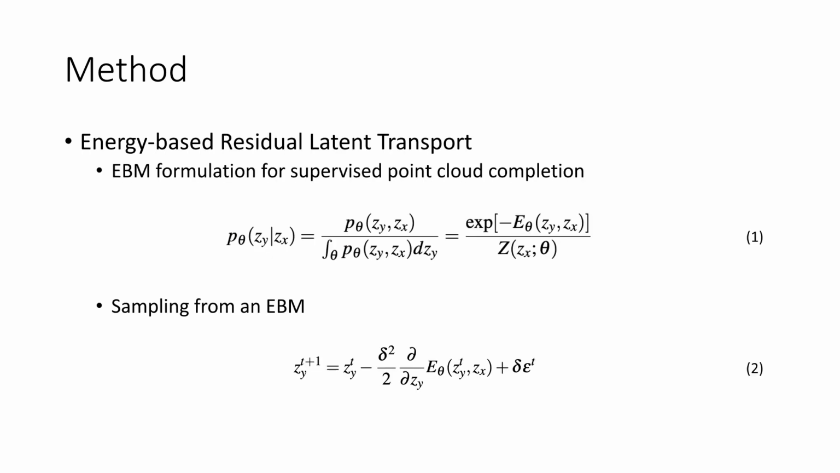Suppose Zx and Zy are latent representations of partial and complete shapes, respectively. We follow the conventional EBM formulation and define the conditional distribution of the complete shape latent code as equation 1, where E theta is the energy function parameterized by a deep neural network, mapping the code pair Zy and Zx to a scalar that measures their compatibility.